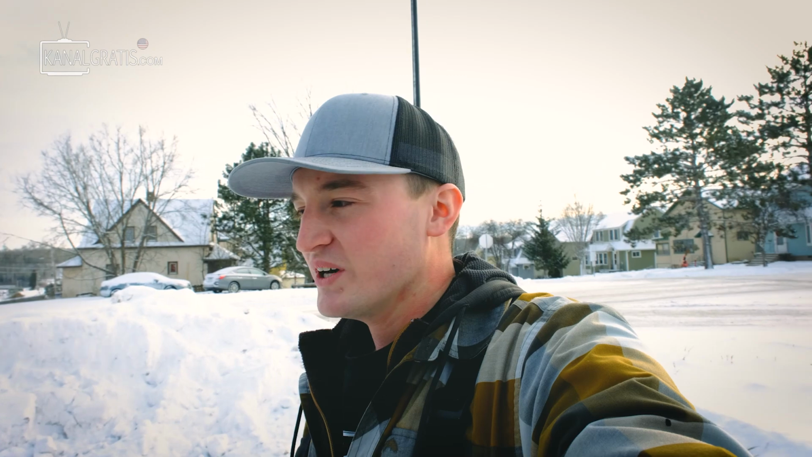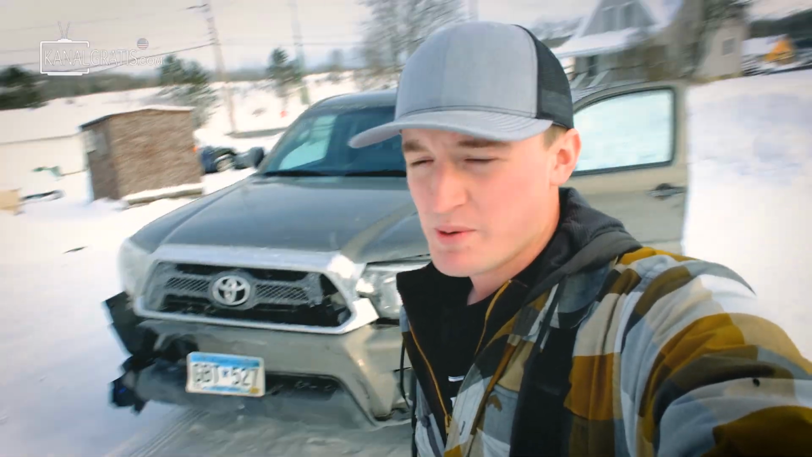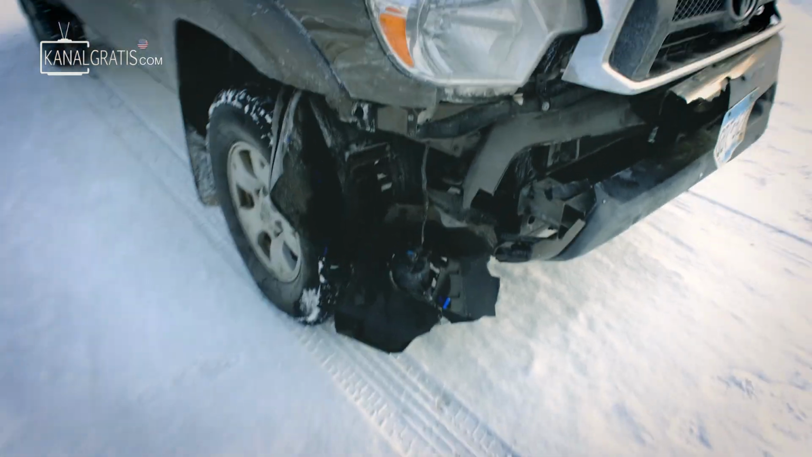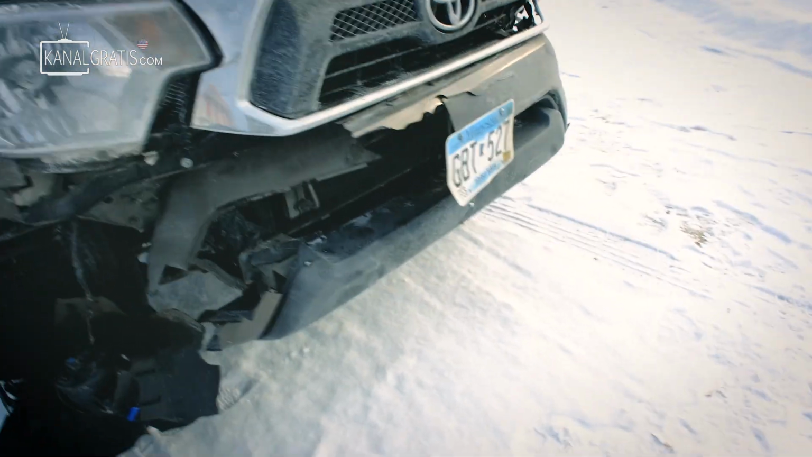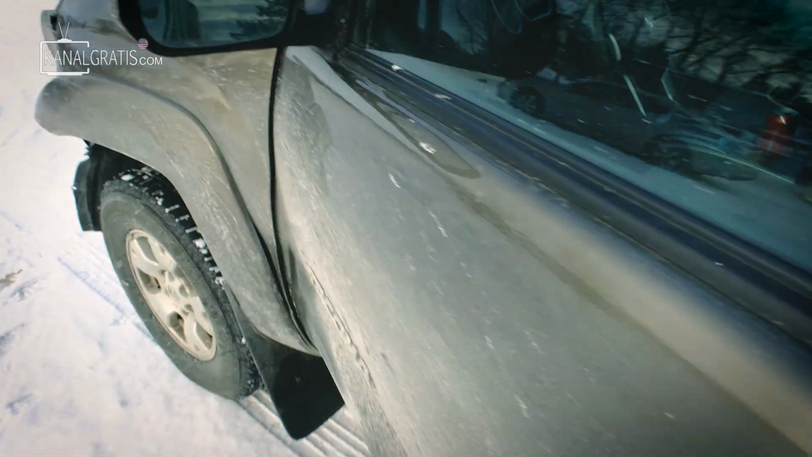I was on my way to film a shallow water panfish video, ice fishing. It was about a 3-hour drive. I was 2.5 hours in, and unfortunately 2 deer decided that they would ruin my plans. So I hit 2 deer at the same time. They were bunched up. I did some pretty gnarly damage to my truck. It's pretty bad, and it goes all the way as far as my door.